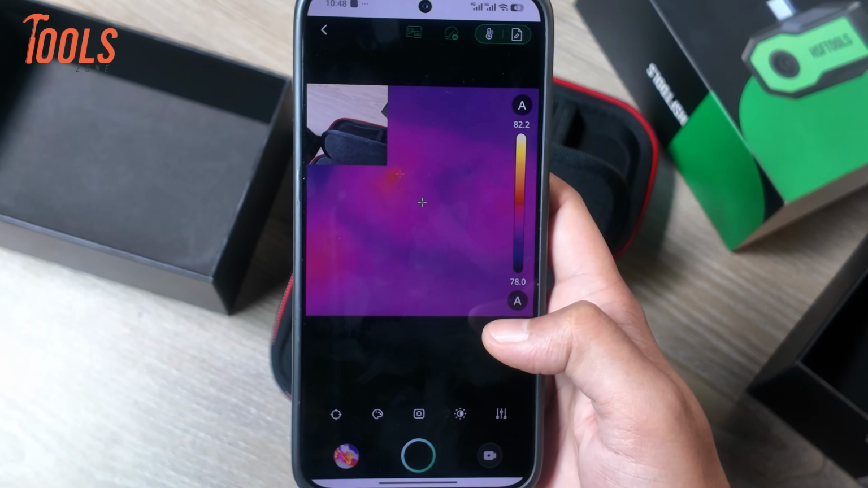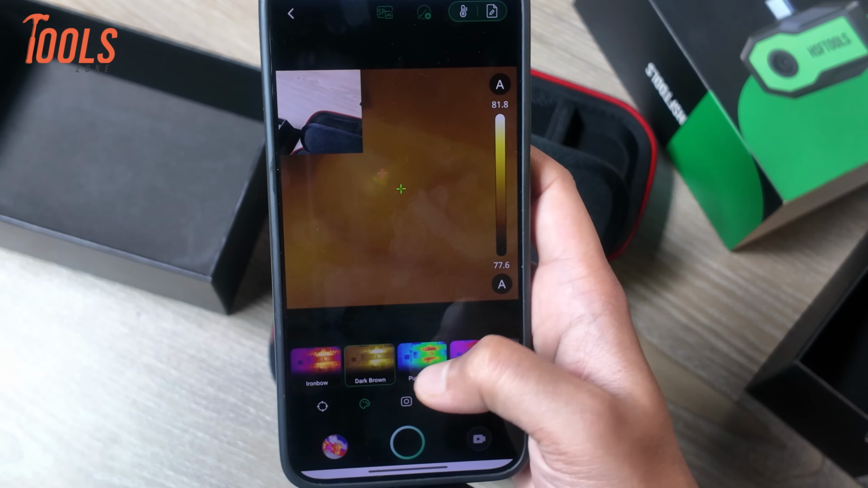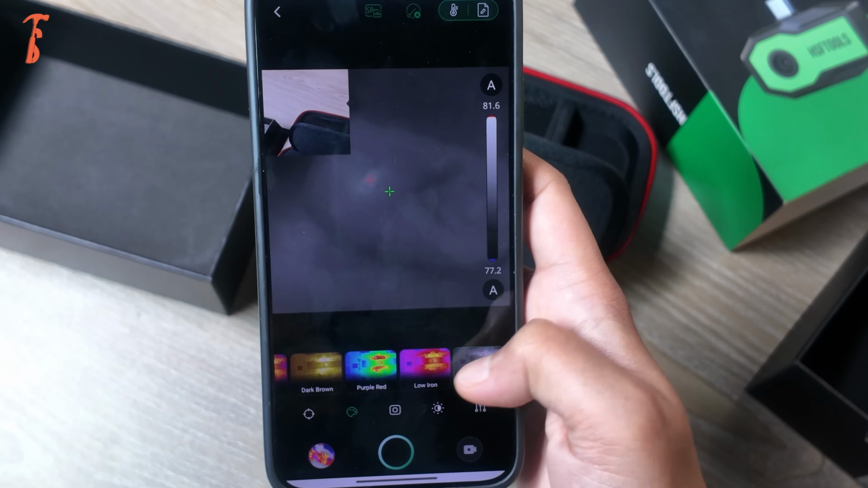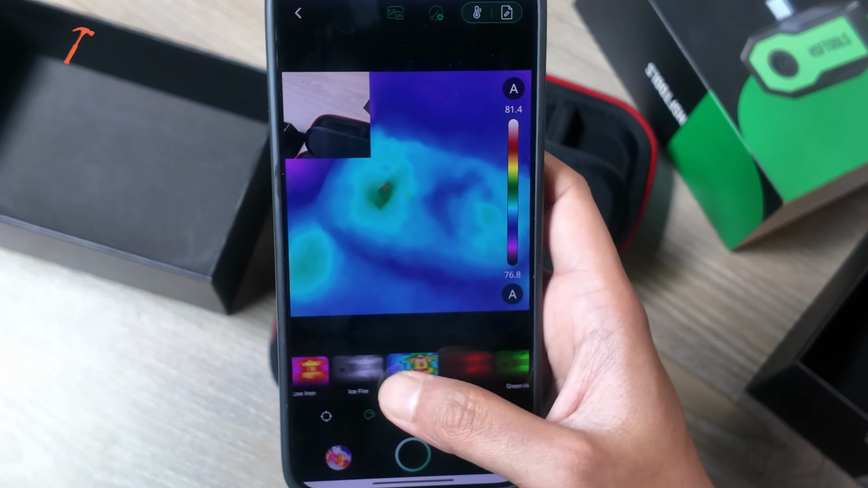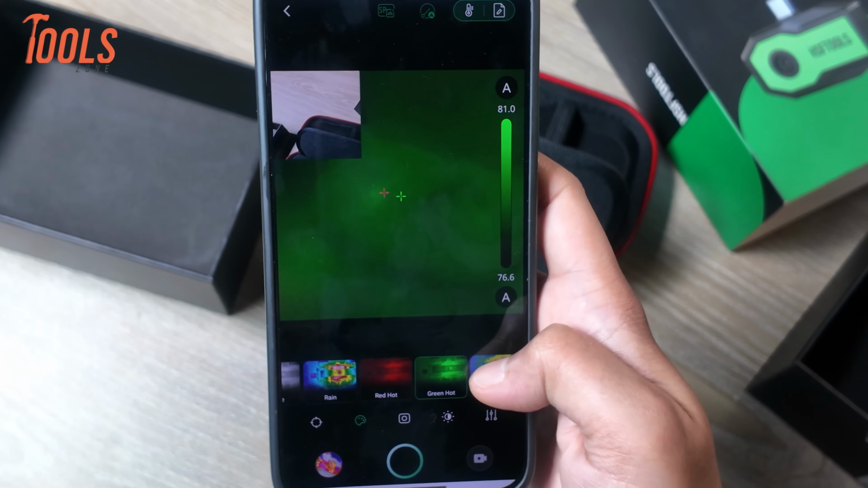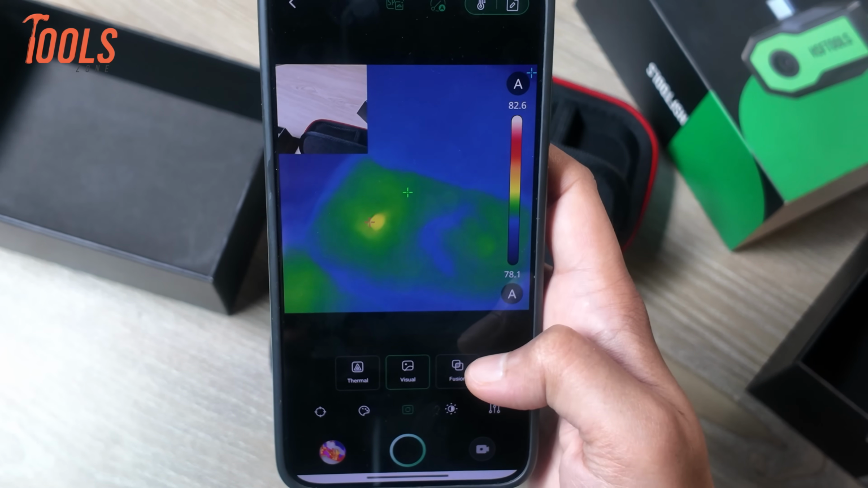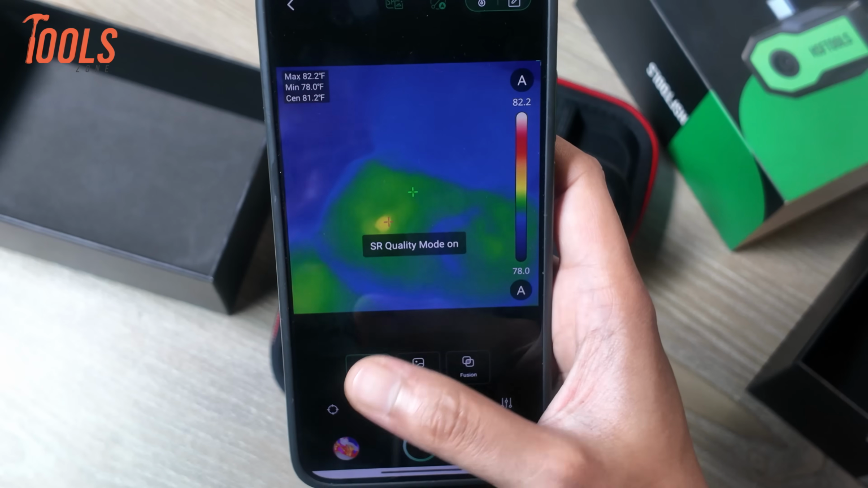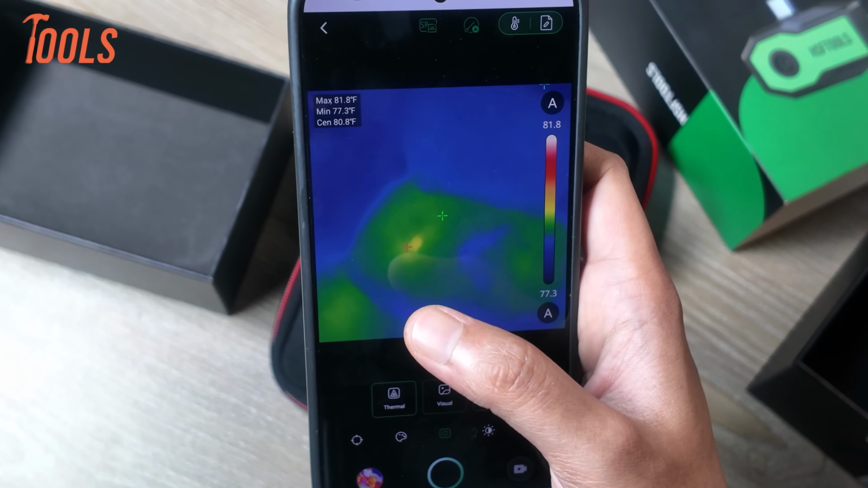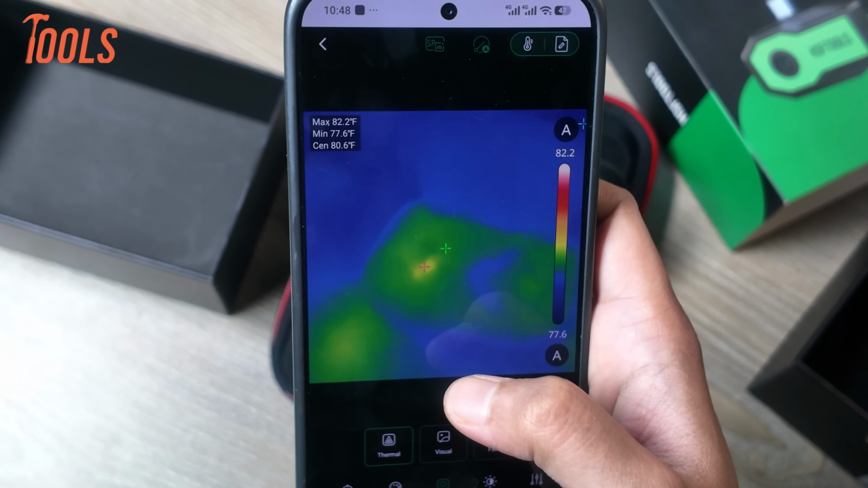Now let's look at what we can control in the app. We can change the color palettes including dark mode, dark brown, purple red, low iron, ice fire, rainbow, hot red, hot green, and dark blue. We can also change the visual display mode. Right now it shows a maximum temperature of 82 degrees Fahrenheit and a minimum temperature of 77 degrees Fahrenheit, which is roughly the temperature of our table.